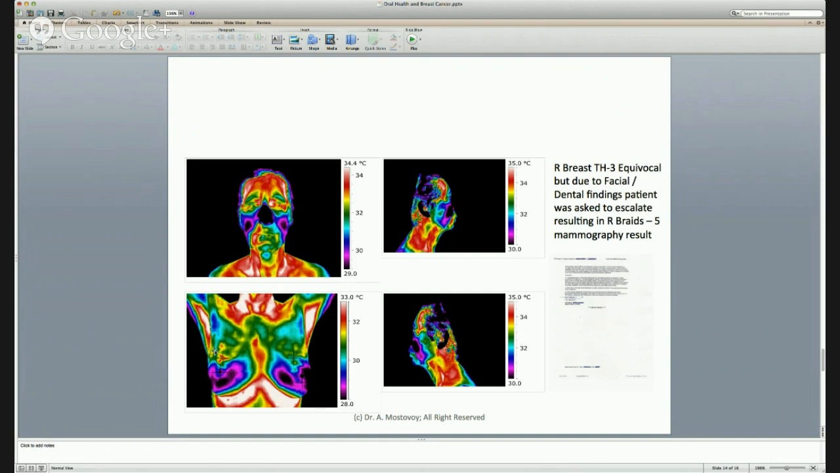Let's just maybe explore a little further. Once I realized that she has the same kind of hot spot on the right side of her face, I was certain that we definitely need to escalate. Unfortunately for this patient, she was diagnosed with late-stage breast cancer. And again, here's a letter from her pathology report concluding those findings.